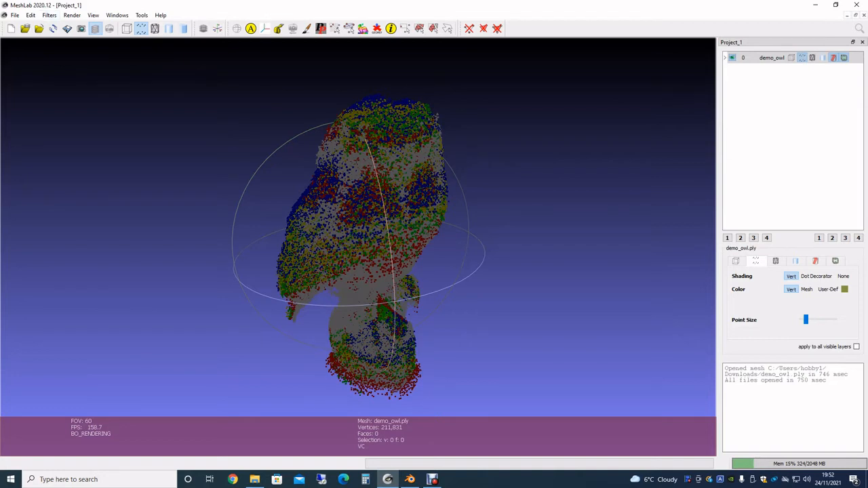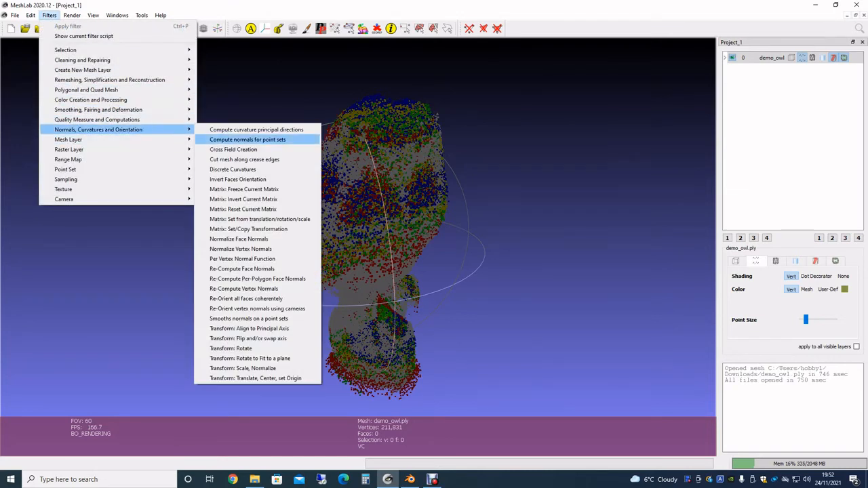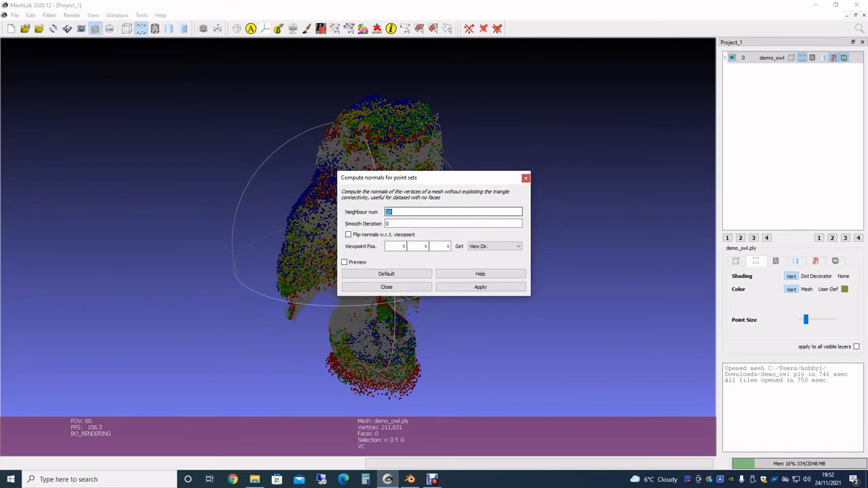So we need to compute the normals and then put a surface on this. So let's do that. This won't take very long for this scan because it wasn't a very complex scan, but if you had a lot more points in your point cloud, then it can take a while.